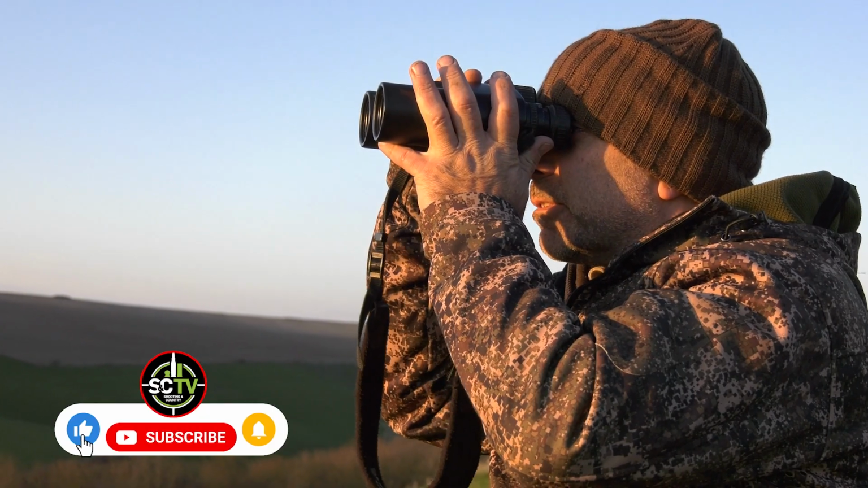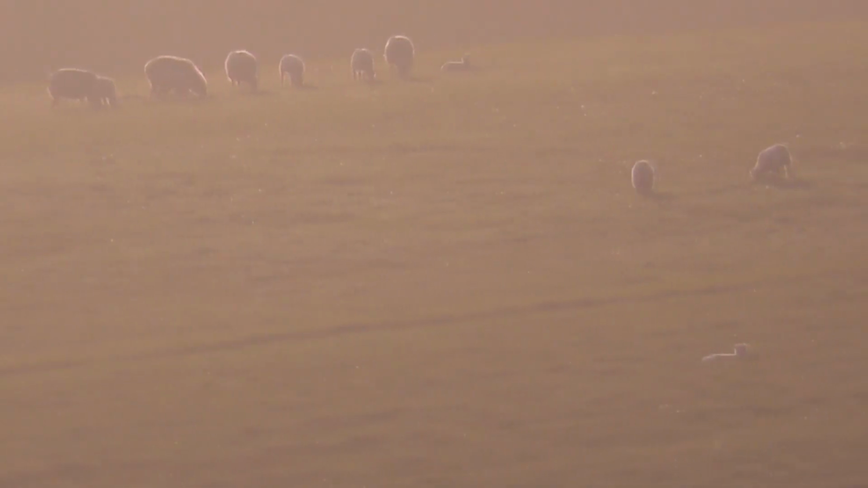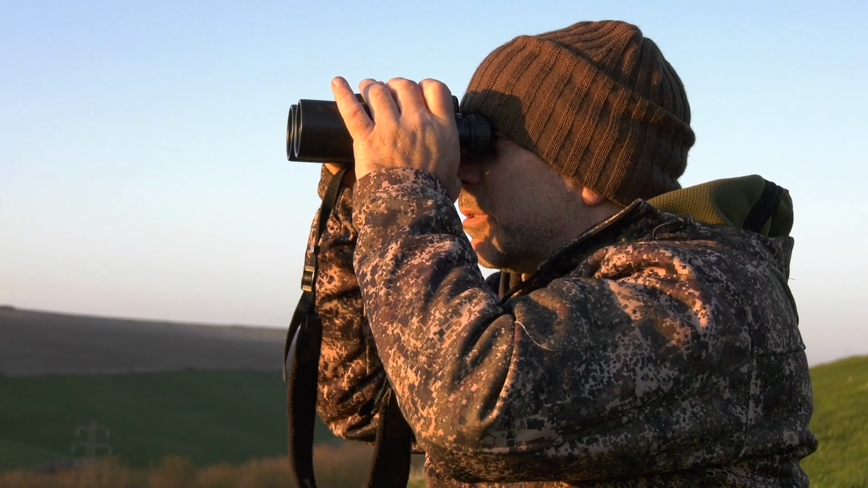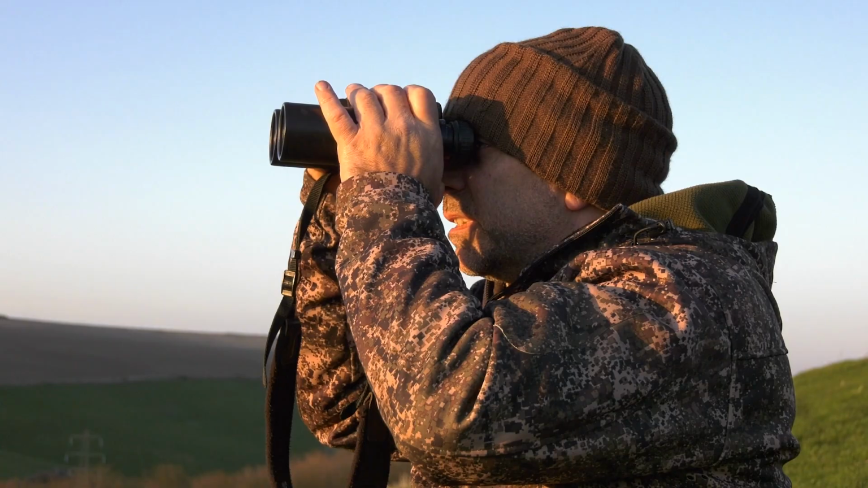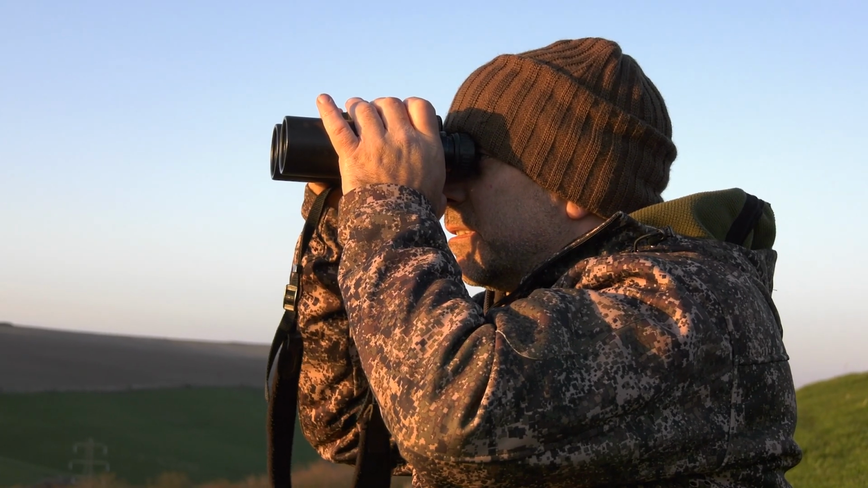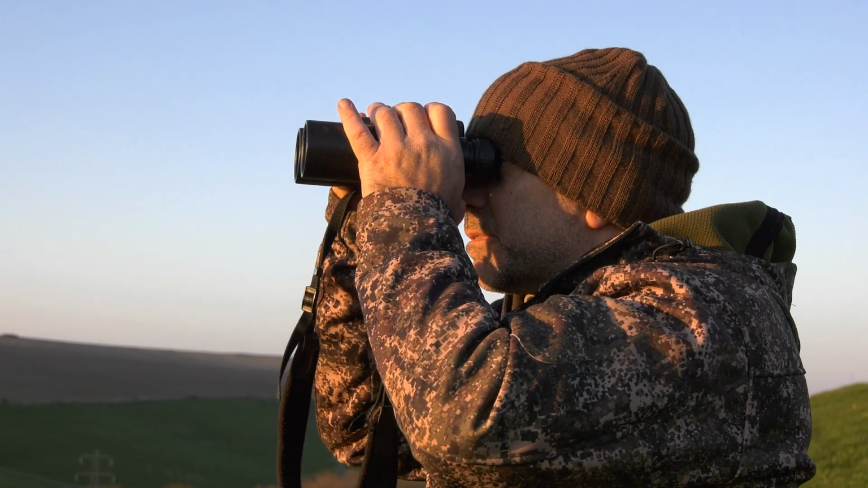So that was a fox, just went through the cover up by where the sheep are at the moment, which is right on the brow of that hill. I can't see him now because he's a long way off, but that was definitely a fox because he was going up along the fence line, then just nipped into the cover to the right. That's probably 650 yards away. But we'll keep an eye out because he's obviously in the area and moving around, so he might well work his way down through that bit of cover and come out down the bottom here, which is where we want him.